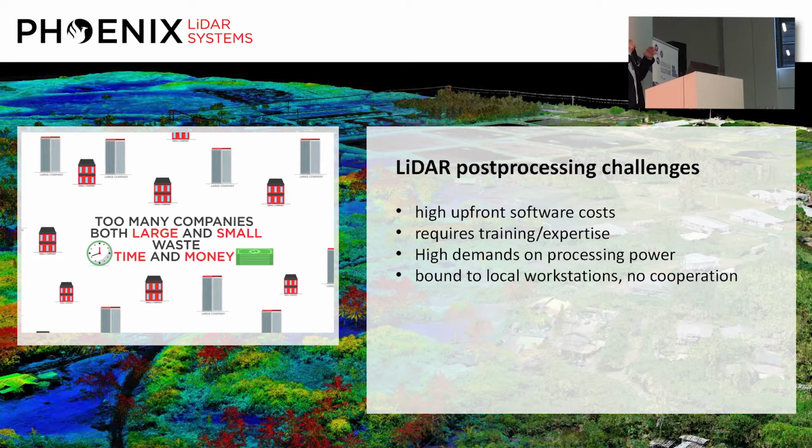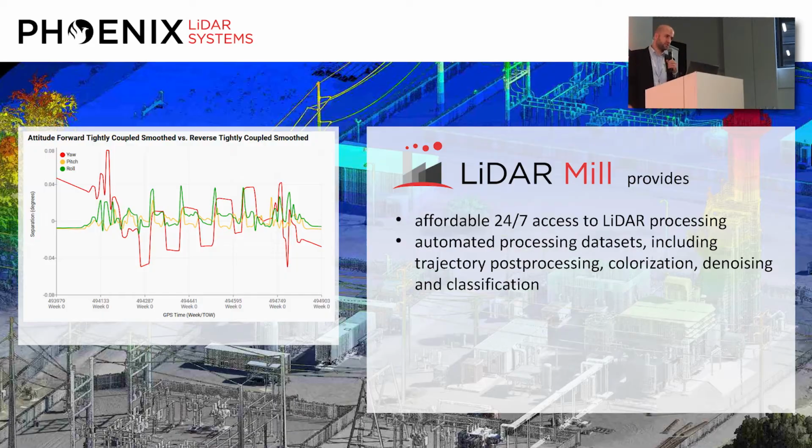Open source tools can carry you a bit of the way, but if you want to deliver accurate results repeatedly, you're usually looking at software costs of $2,000 to $50,000 upfront. And of course that is a very high price tag, especially if you just bought a LiDAR system. Also, in classic post-processing scenarios, this software runs either on a local workstation or on a local network. So you're bound to your local workplace.